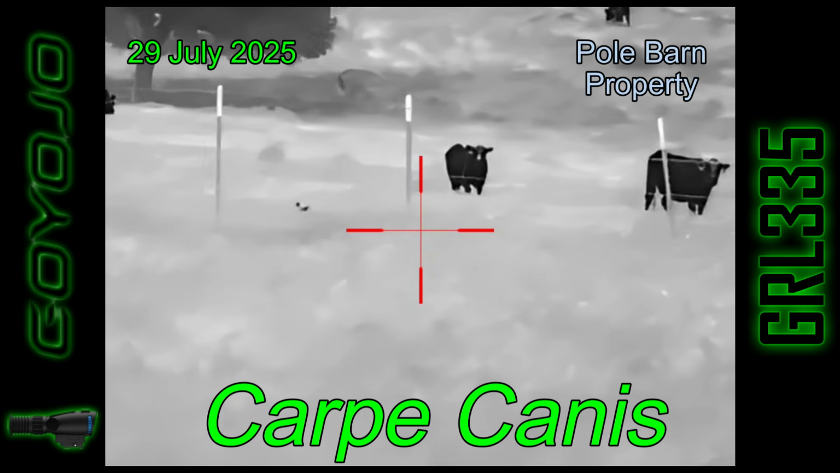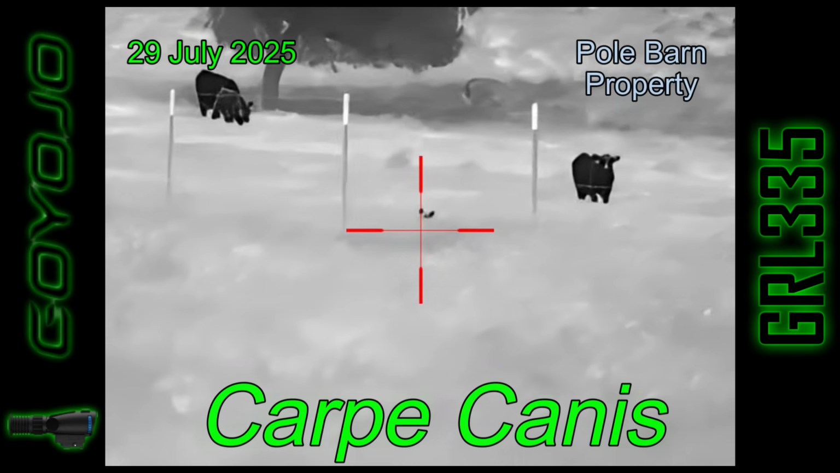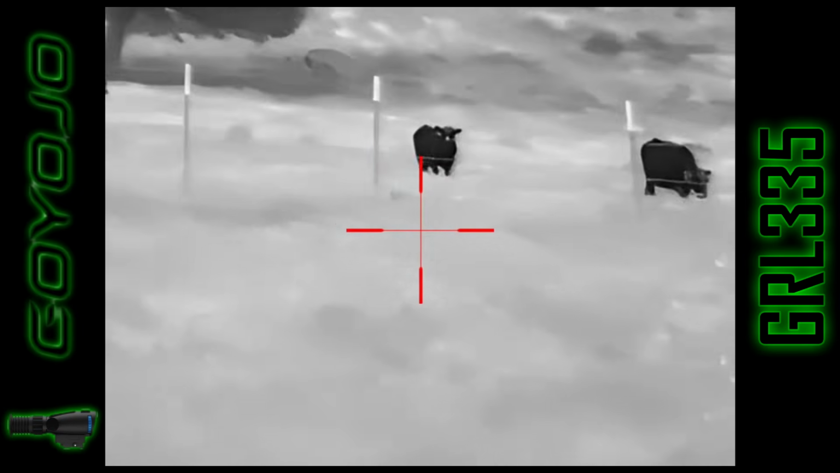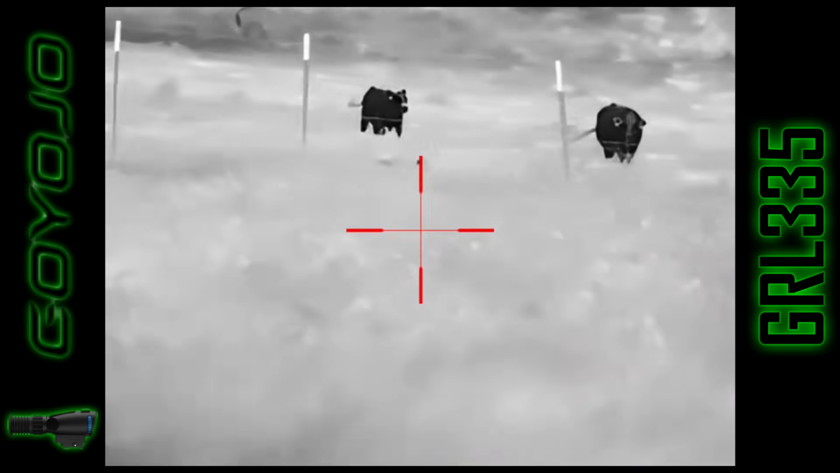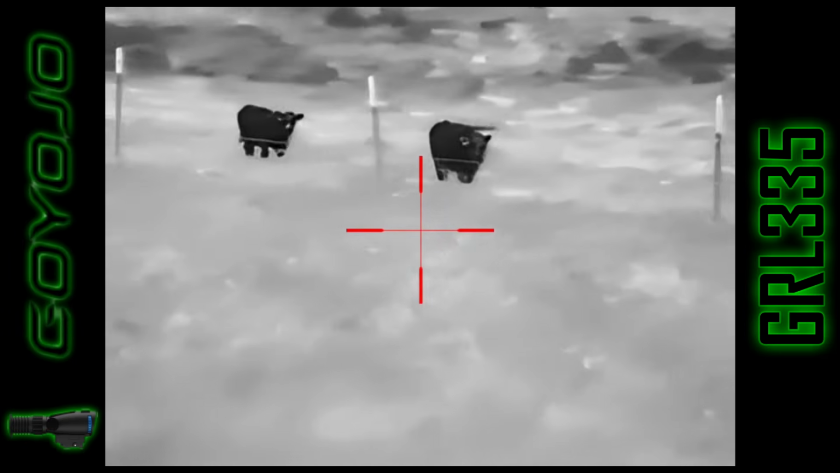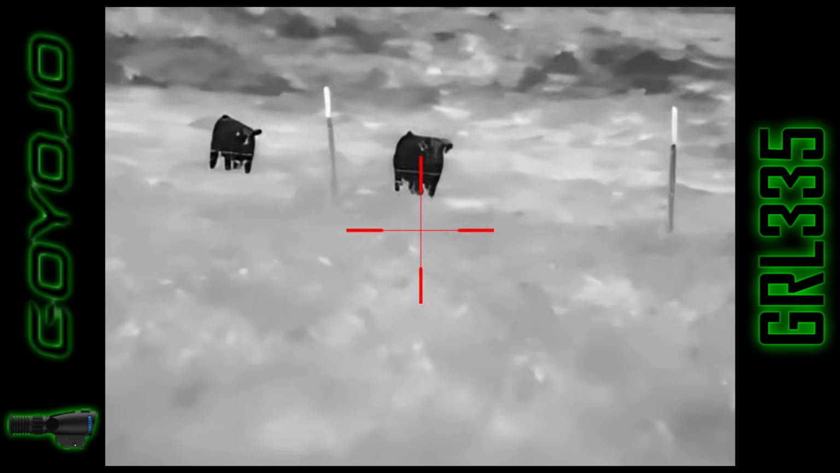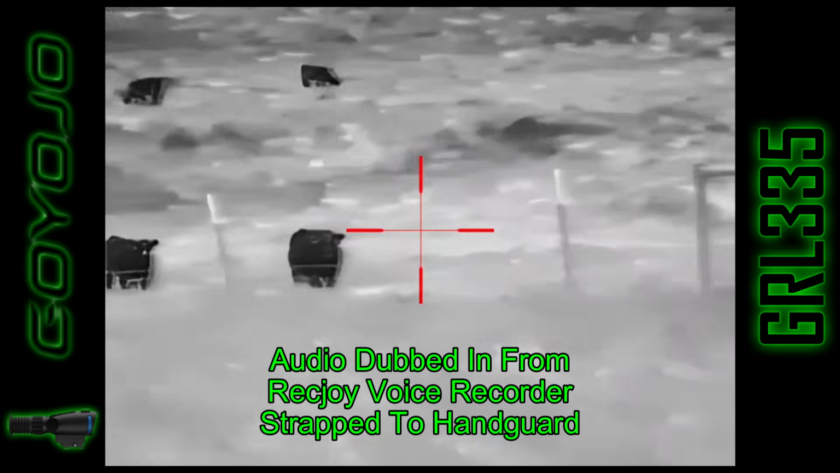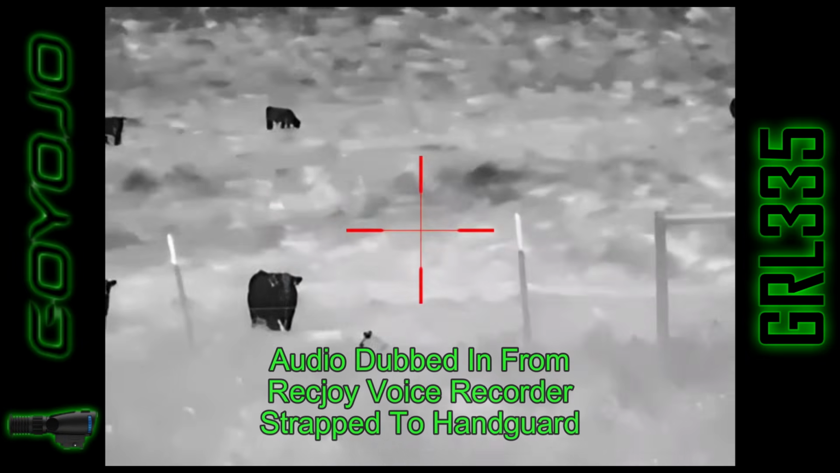Carpe Canis. When hunting up in North Texas, I was actually out hog hunting when this coyote came by, and I basically just sat in place and waited for him to come closer towards me. As you can see from the screen, I am using a Goyojo GRL335 thermal weapon sight, and it does not have audio, so I'm getting audio through my Recjoy voice recorder that I have strapped to the handguard of my